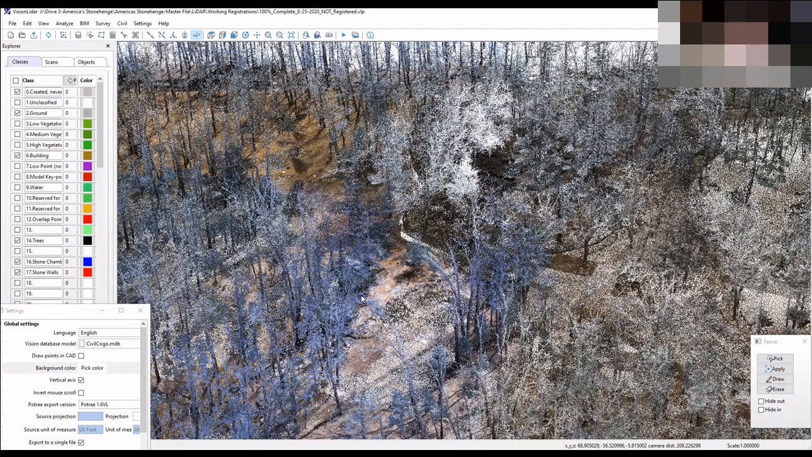So the goal would be the next morning to look at what we've done. If everything looks good, then we'll focus on the next area on the second day. I typically scan every area twice because if I slip on a stick or I trip, the scanner gets jerked and it loses tracking. And therefore I call that a bad scan.